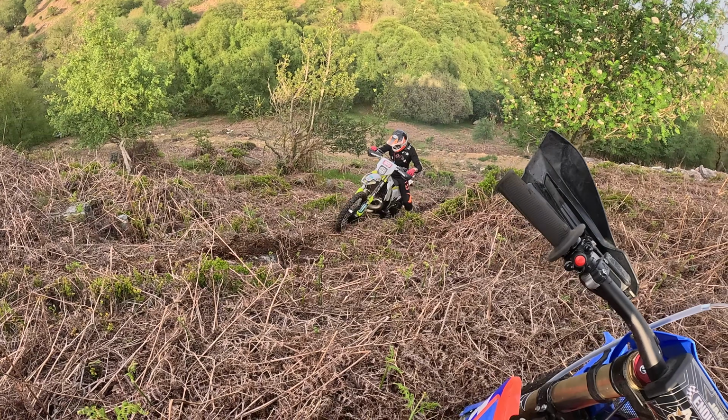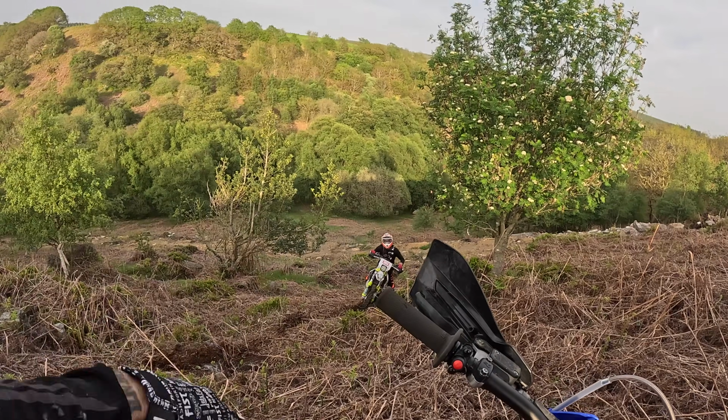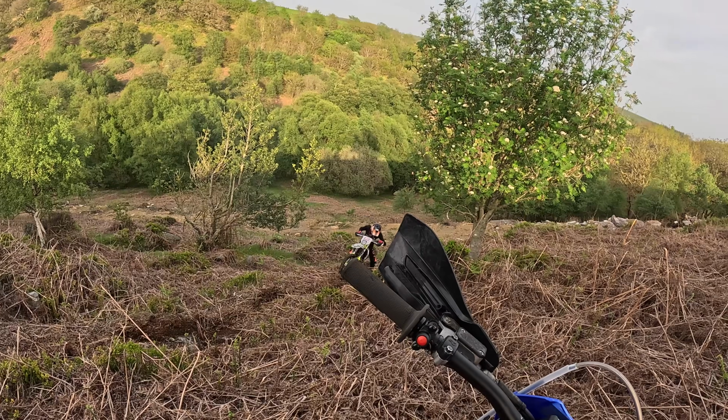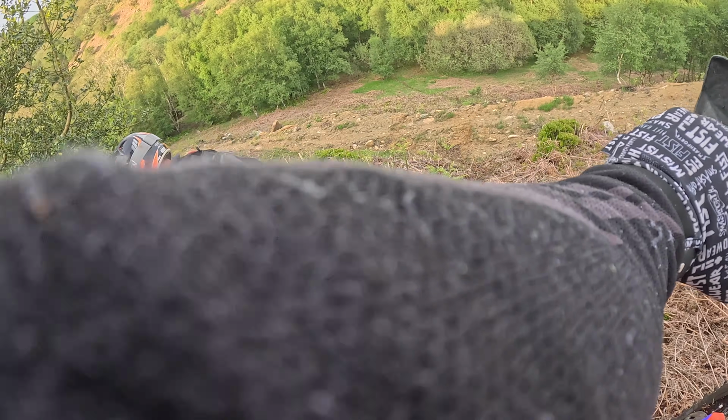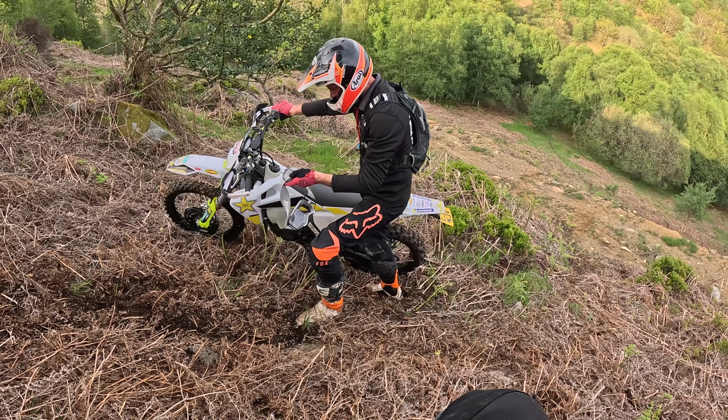Clutch is going. Oh no. No, Jamie! Your moose and your tyre. Rim lock's gone. Are they still there, the rim locks? Yeah. Does it need tightening up then? It is.